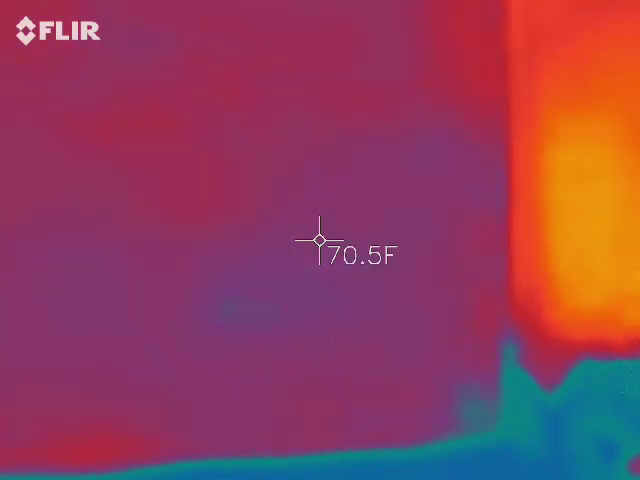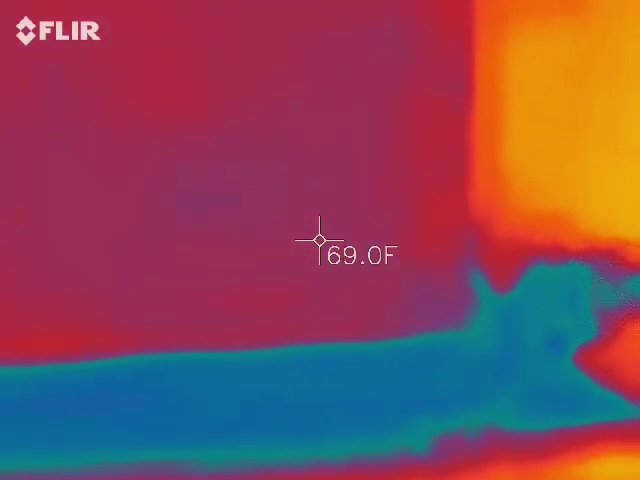Well, where the light's still at, it's kind of red. On the wall, it's purple. Okay. What's the temperature? 70.5 degrees. Now it's down to 68.